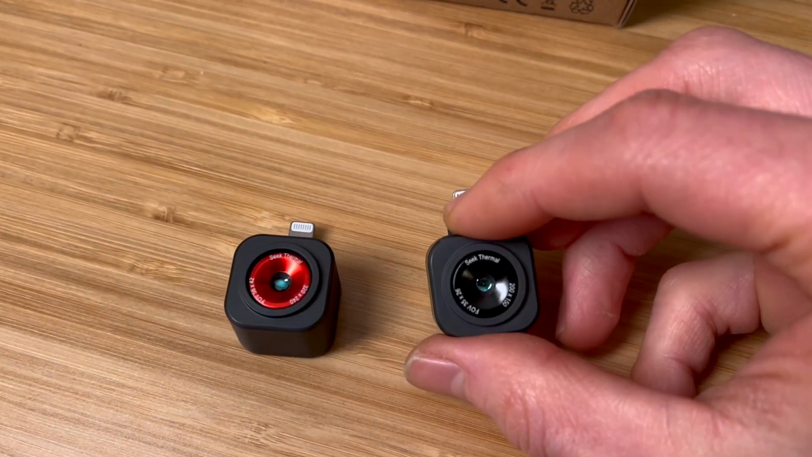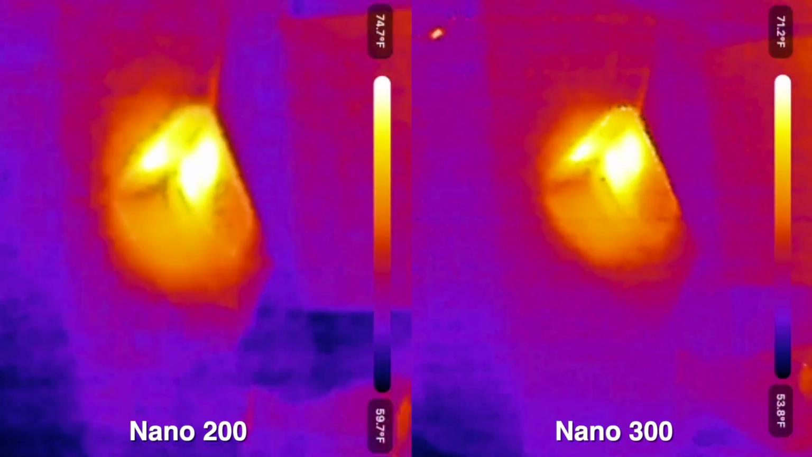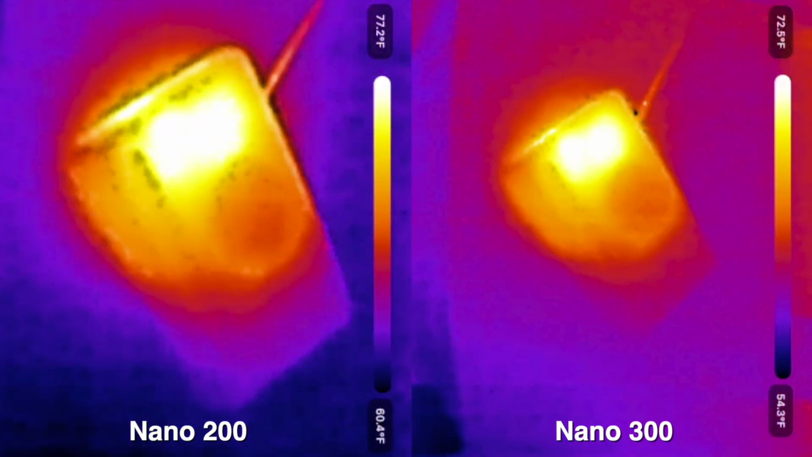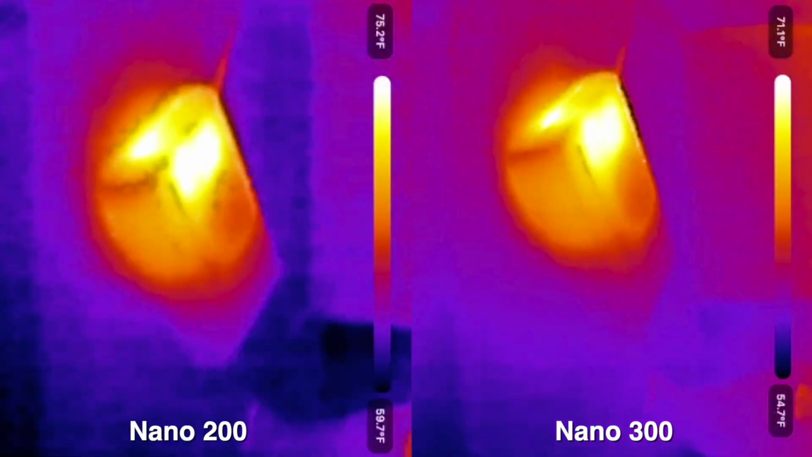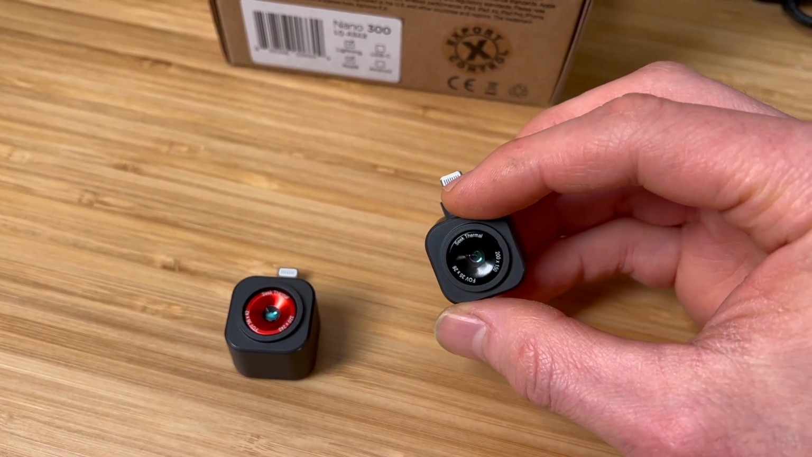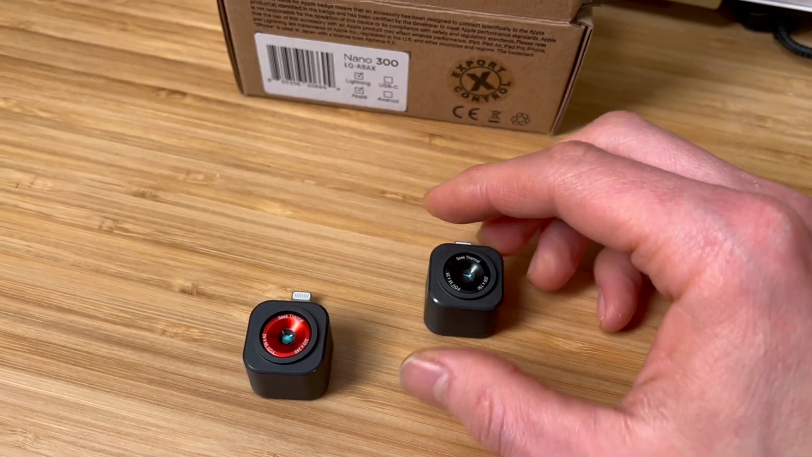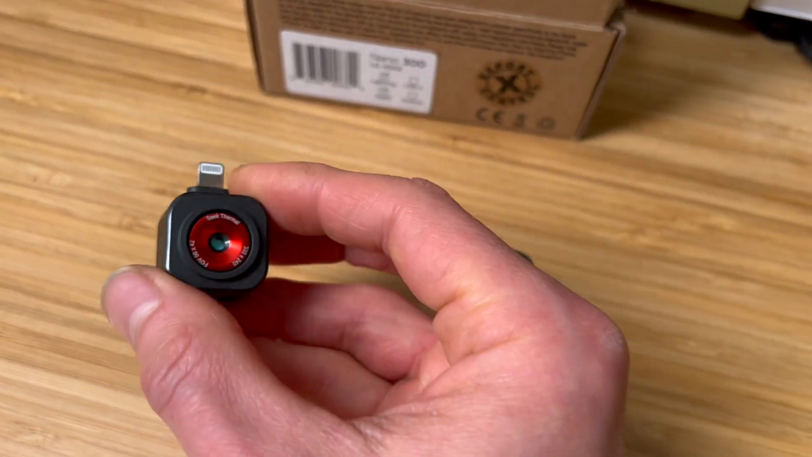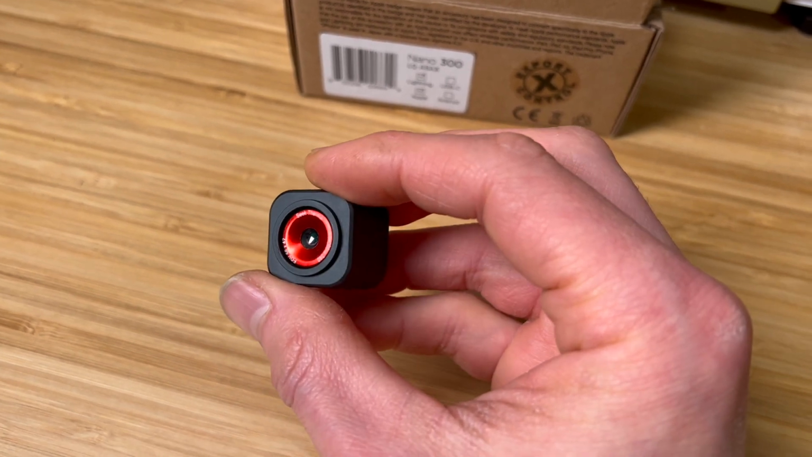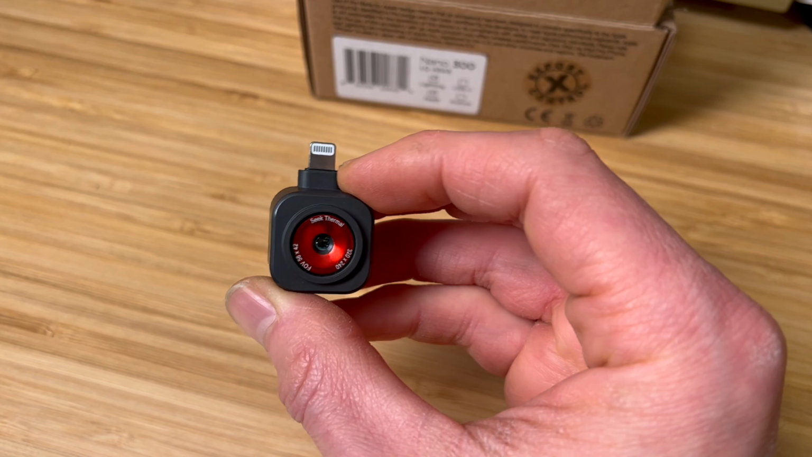There's about $100 difference between the two. The 200 has a little less resolution, so if you don't mind seeing the images a little more grainy, then the Seek 200 will probably be able to cover most of what you want to do in your home. If you want to repair things or find hot spots, it can do a pretty good job of that. If you want a little bit more resolution and a little finer detail to see some of the features around the hotspot and locating, go with the 300 for about $100 more.